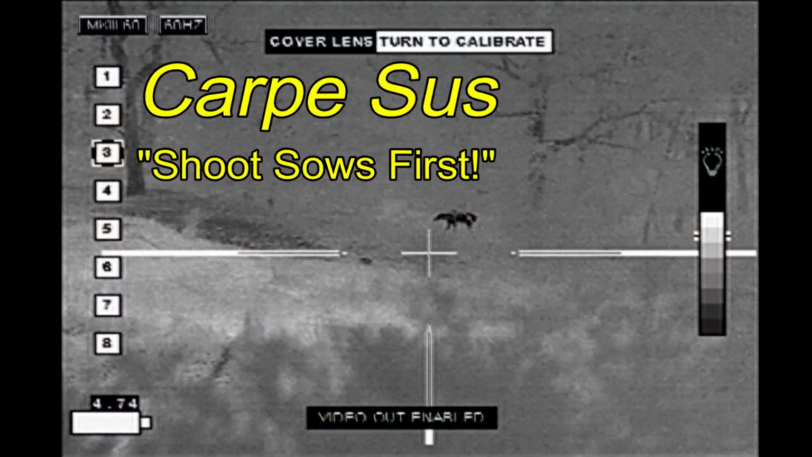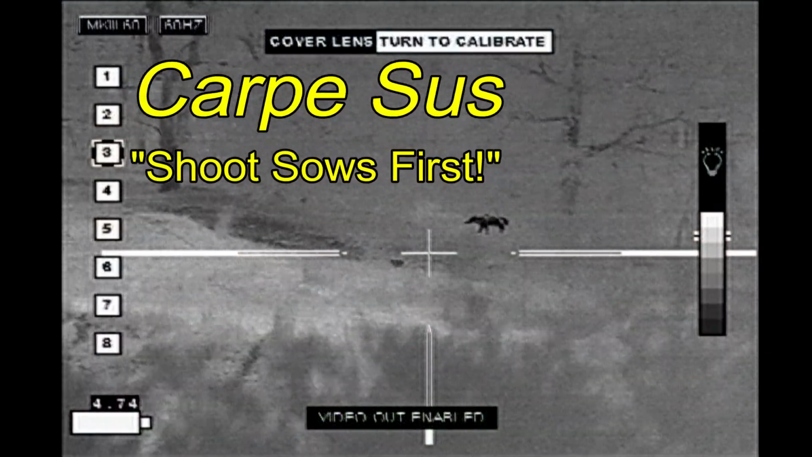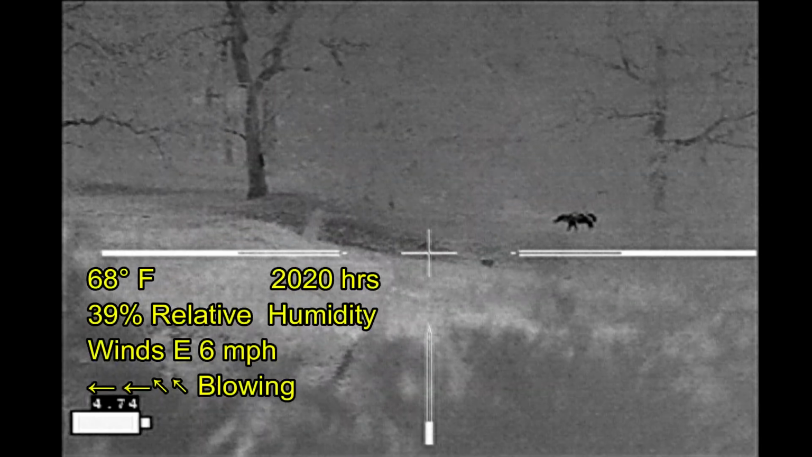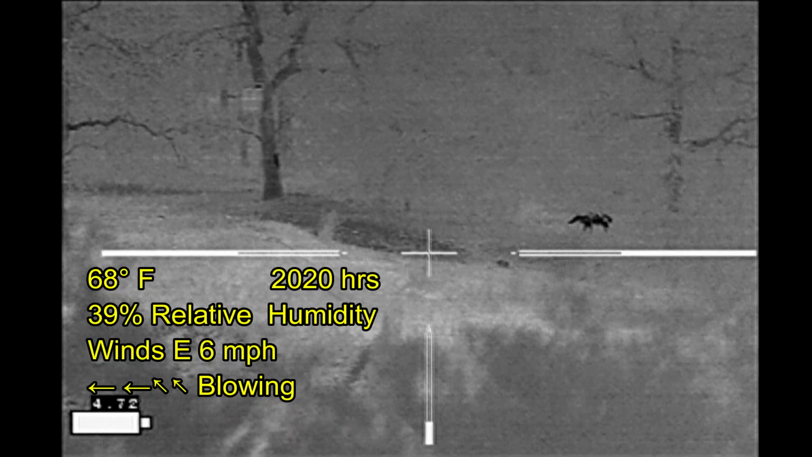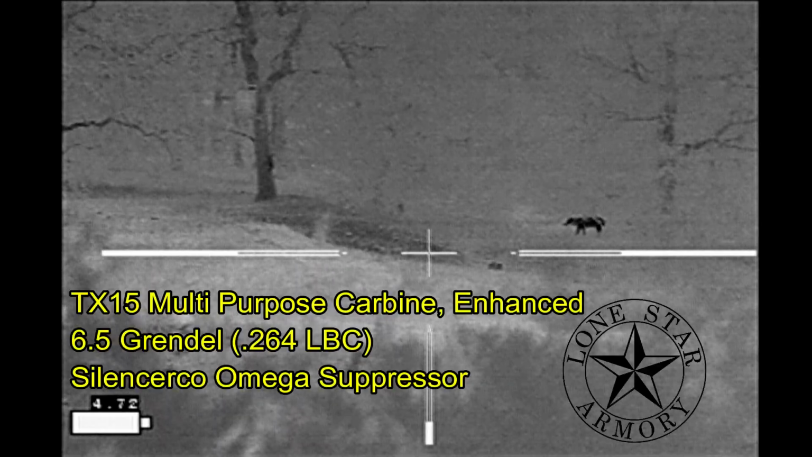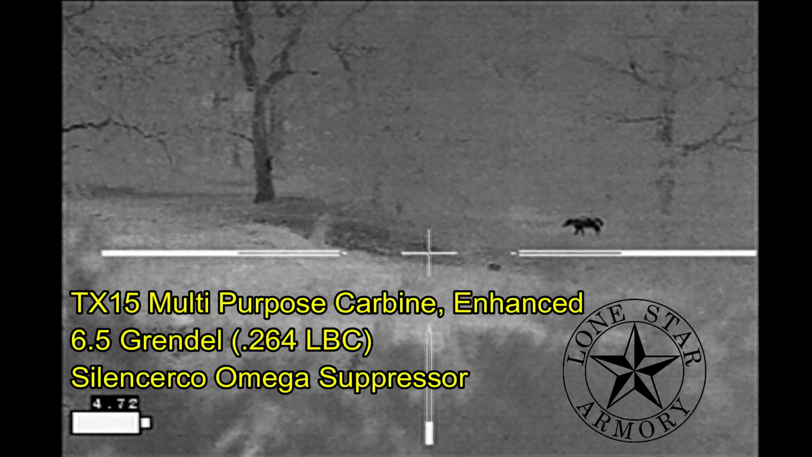Carpe sus. There's the first hog. As you can see, he's coming in under the trees. You can't quite make him out completely because of the tree limbs in the way. The wind is not going to be a problem at this point, but he's acting a little bit skittish. I'm wondering if maybe he can smell the syrup that I've added to the corn.